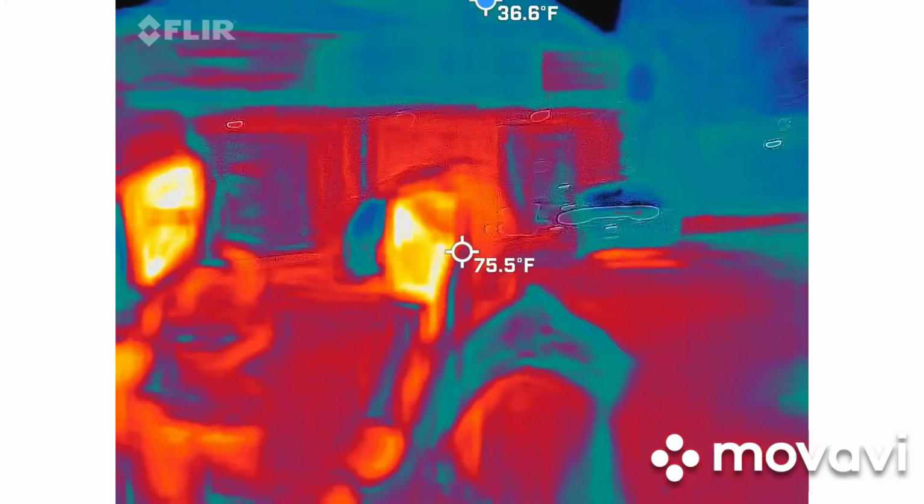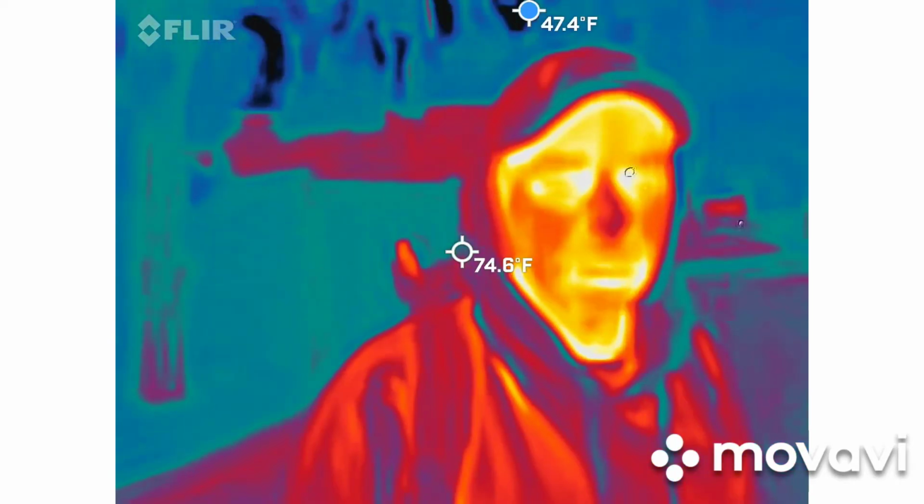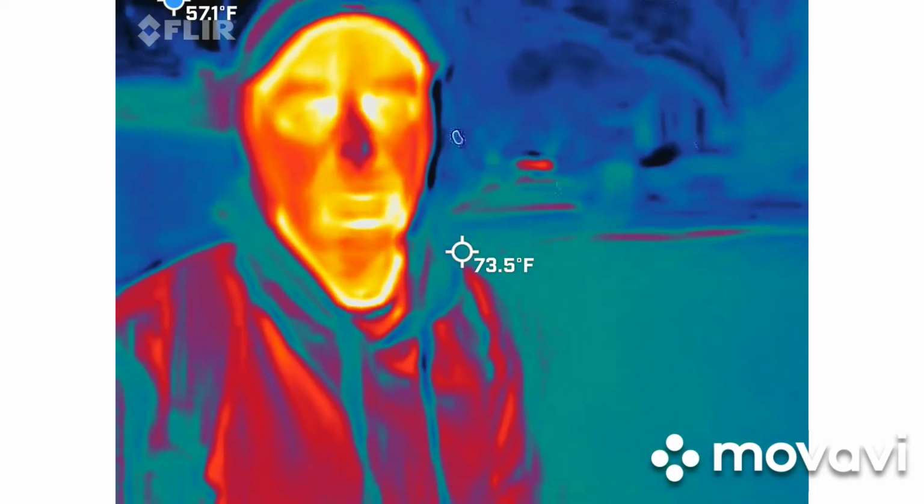So, Rich, you kind of got the gist of why we want to keep somebody's skin temperature in there now. Yeah, sure. You've definitely been taking on the specs of how this actually works. Well, you picked the right guy.